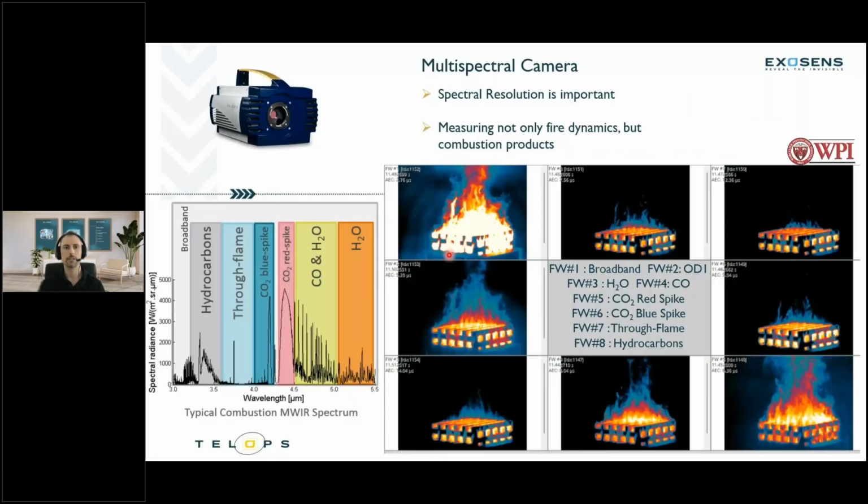Next, if spectral resolution is something you're looking for, there's our multispectral camera. This comes with an eight-filter rotating filter wheel, so you can simultaneously capture images from different filters of the same scene.